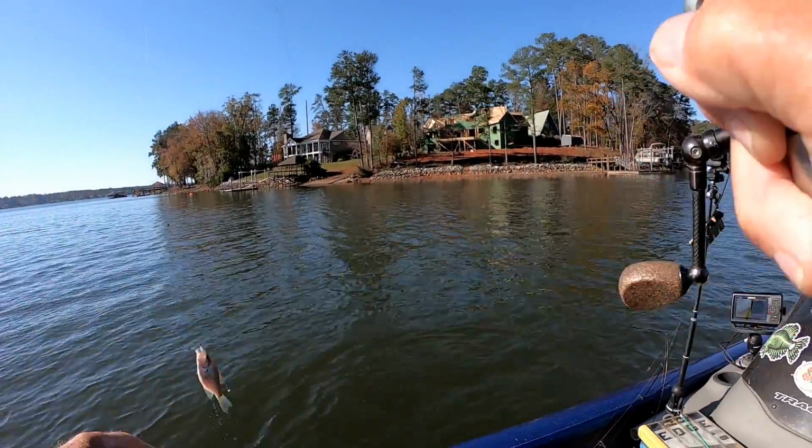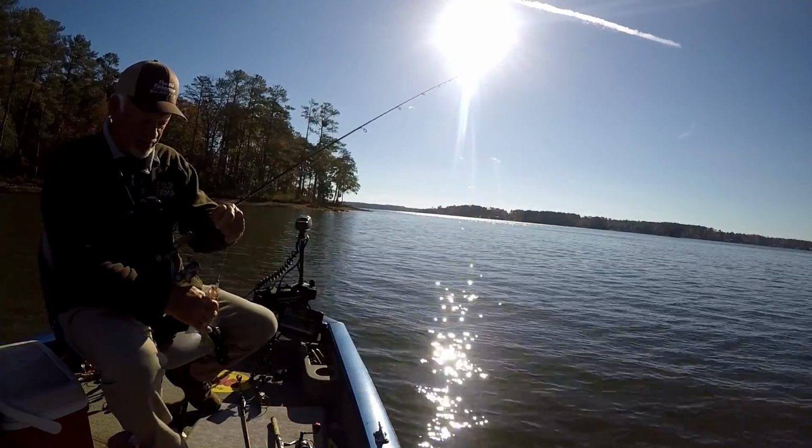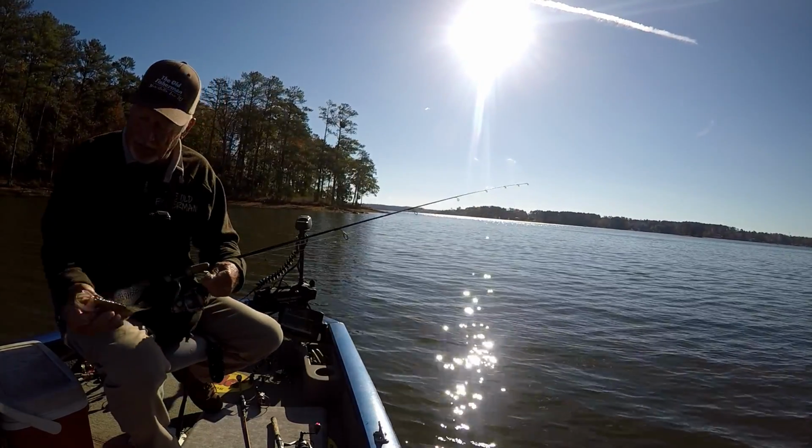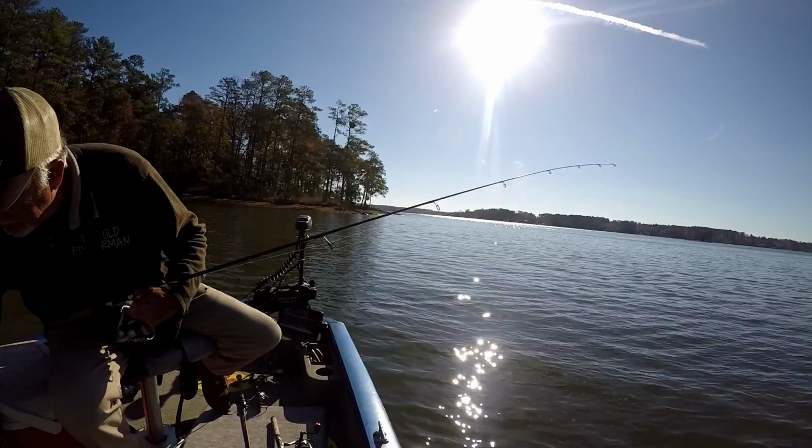Now we got another little crappie, folks. He's small. You see him. I'm gonna put him in here for a while. We'll probably throw him back.